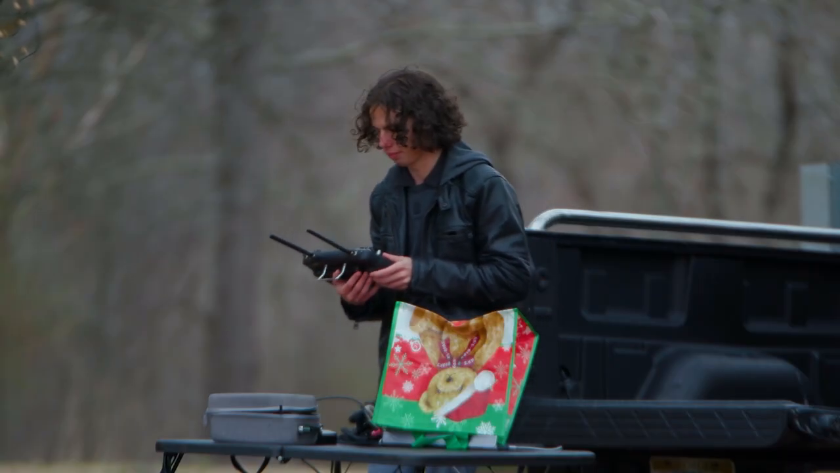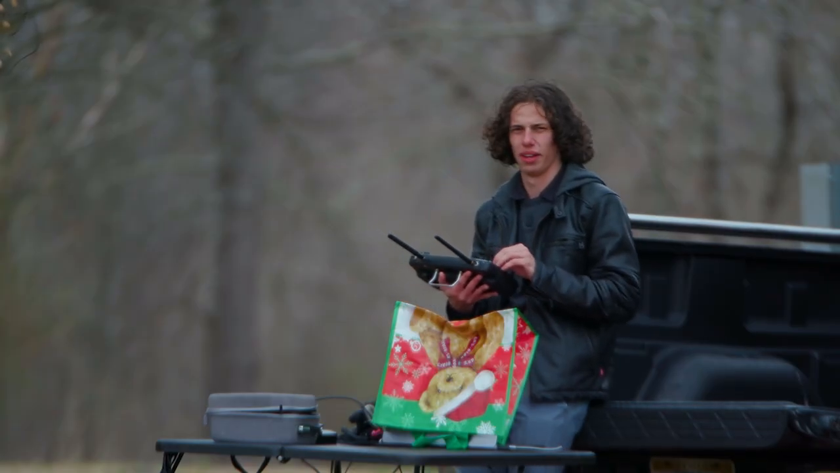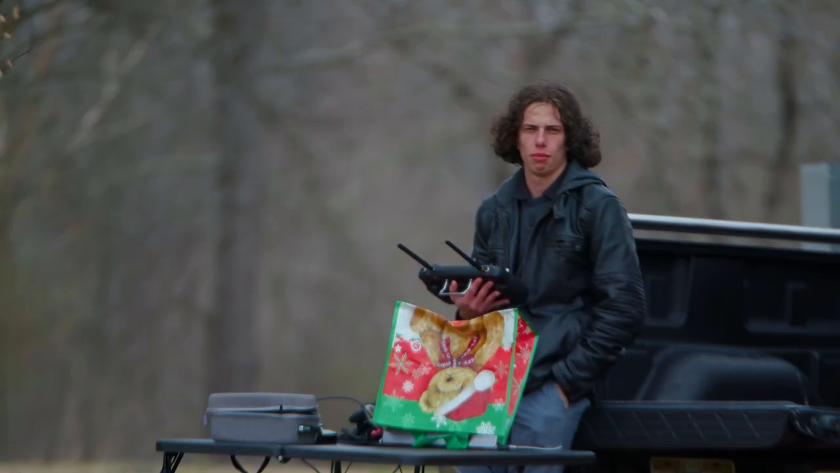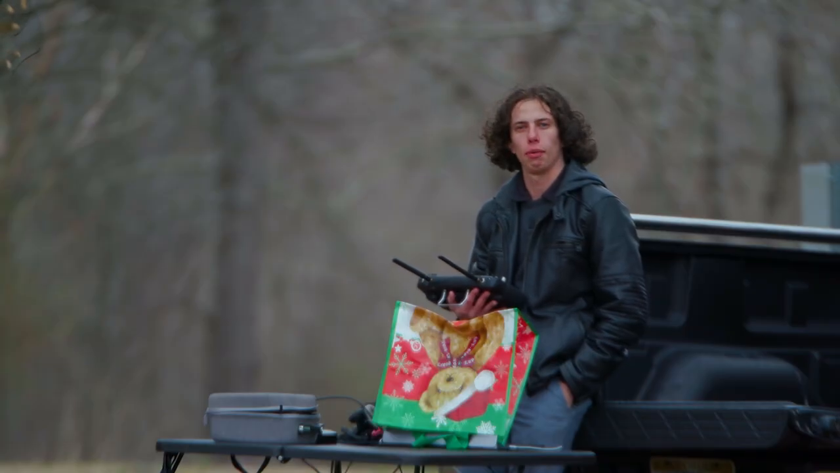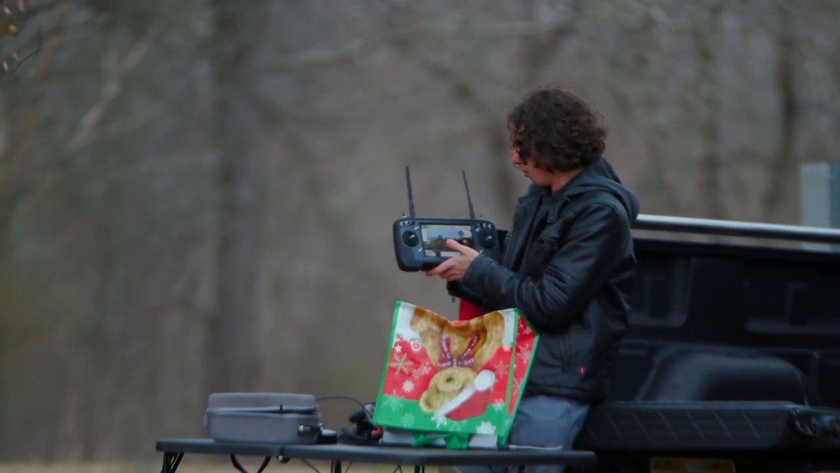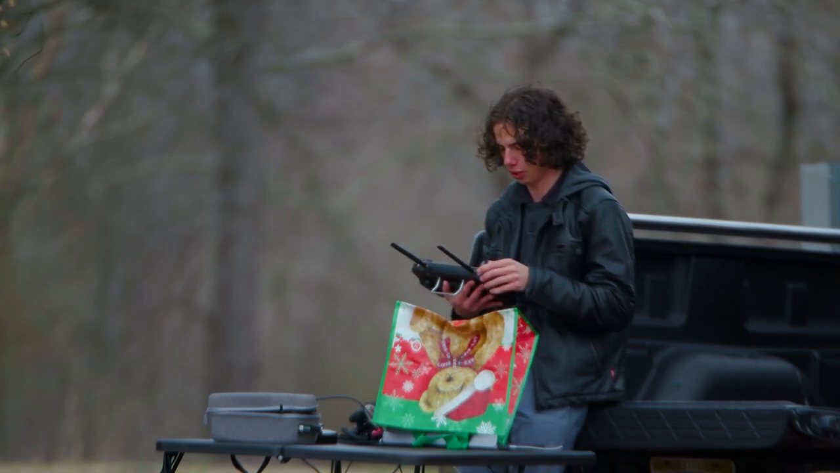Loiter flight mode. Getting a camera swapped out, so let's see which is going to happen first. The camera battery swap out, yep, looks like that's happening first, more so than the connection establishing in this instance of QGroundControl.